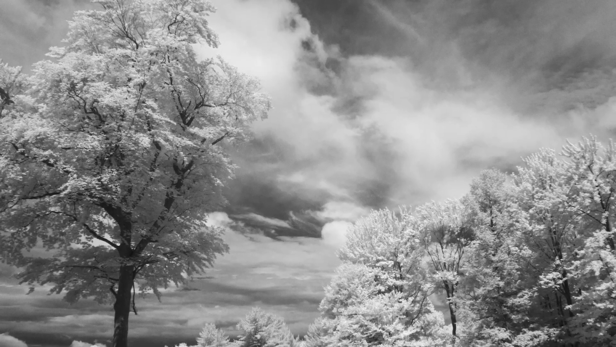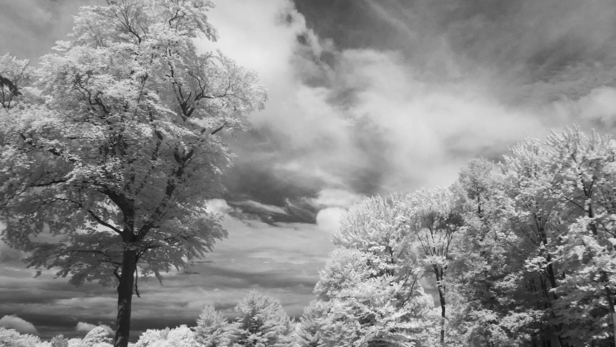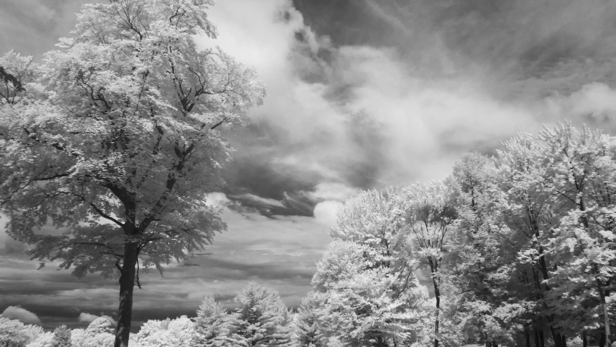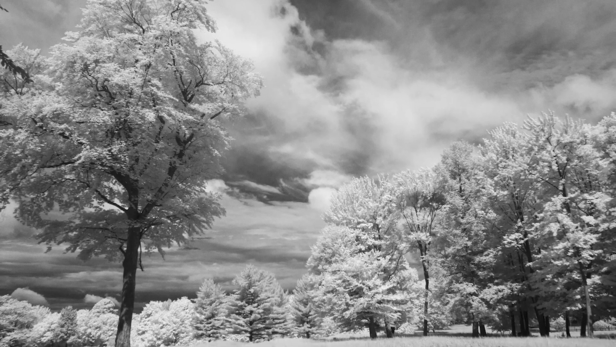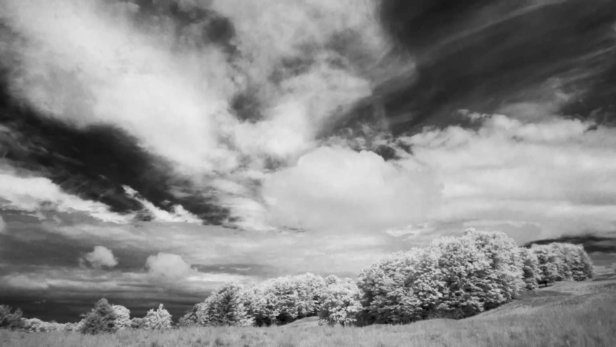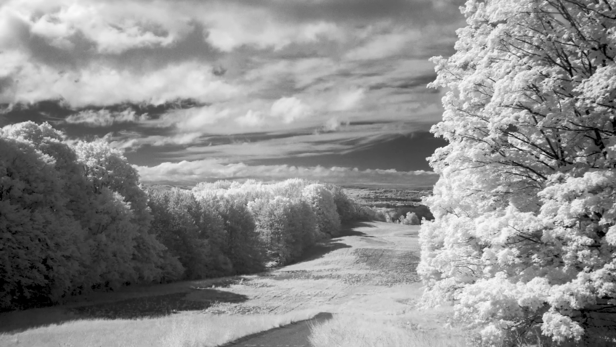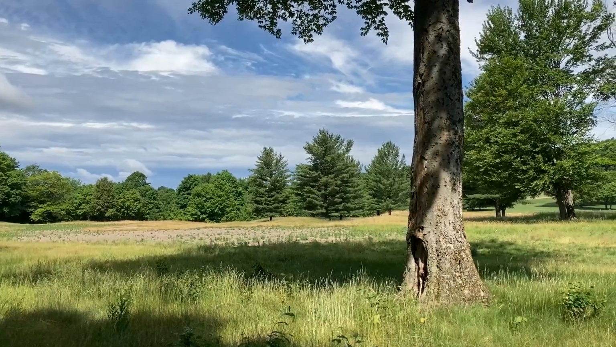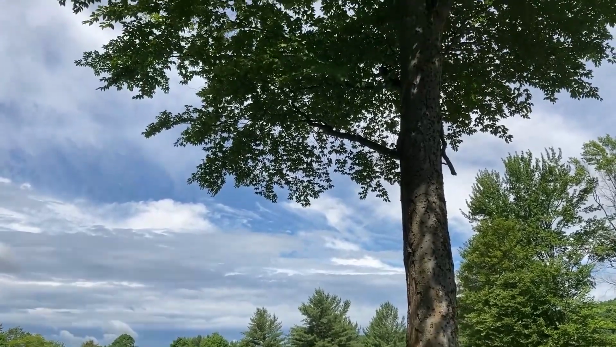And this is what I talk about when I just have empty sky. These clouds really add some texture and atmosphere and just something extra in the background to draw you in. So I moved a little closer to it, noticed the base, and decided it's today's tom tree.